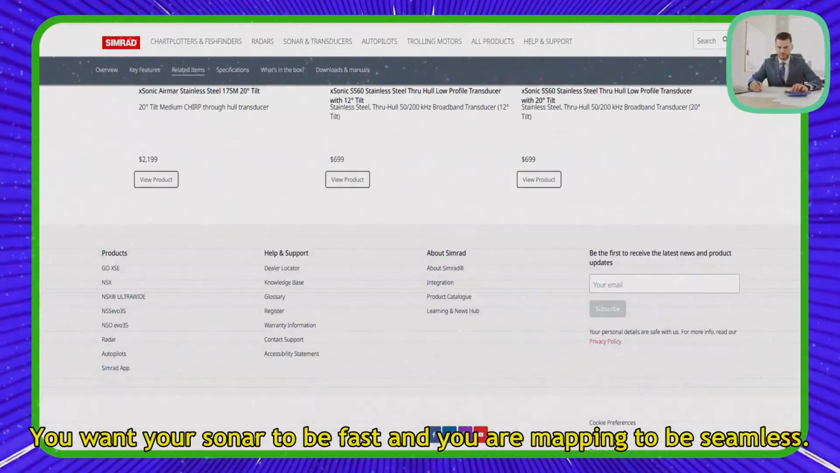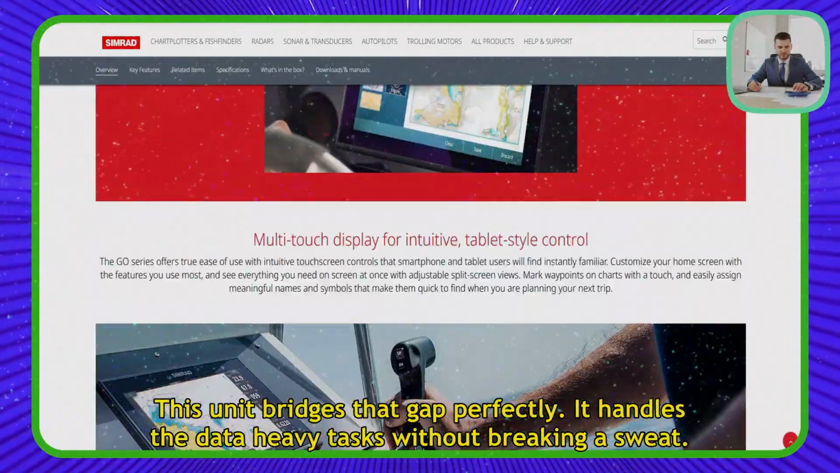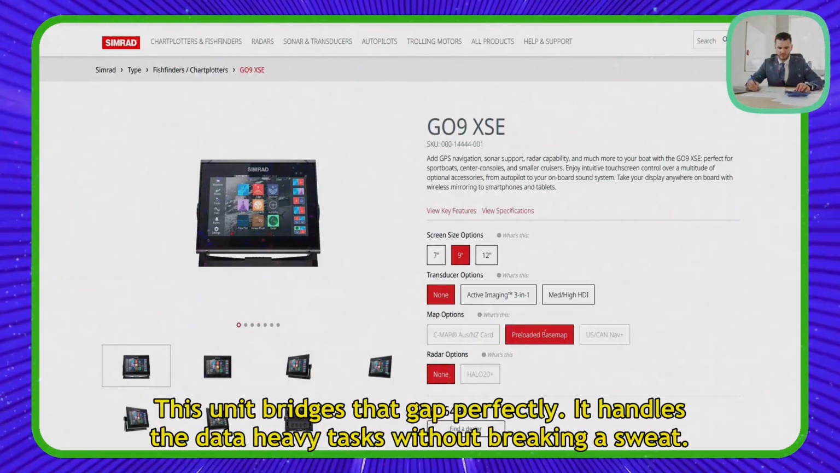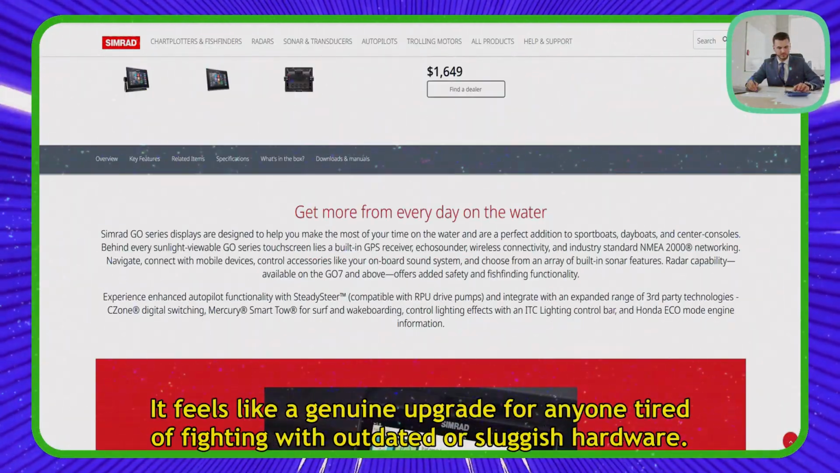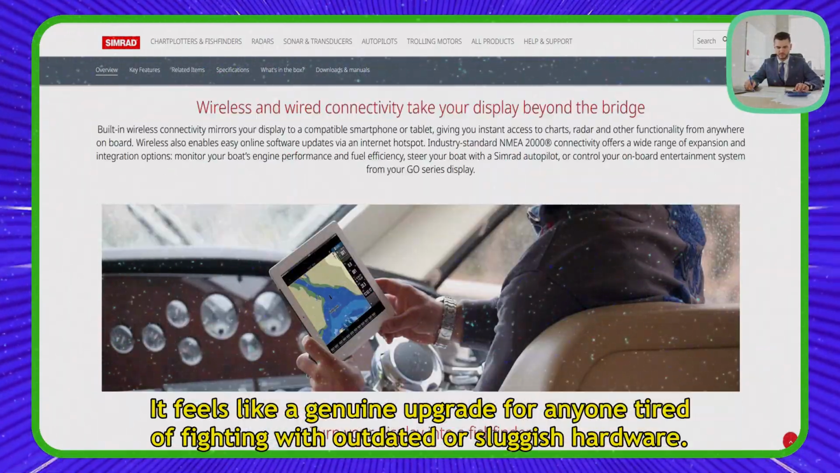You want your sonar to be fast and your mapping to be seamless. This unit bridges that gap perfectly. It handles the data-heavy tasks without breaking a sweat. It feels like a genuine upgrade for anyone tired of fighting with outdated or sluggish hardware.